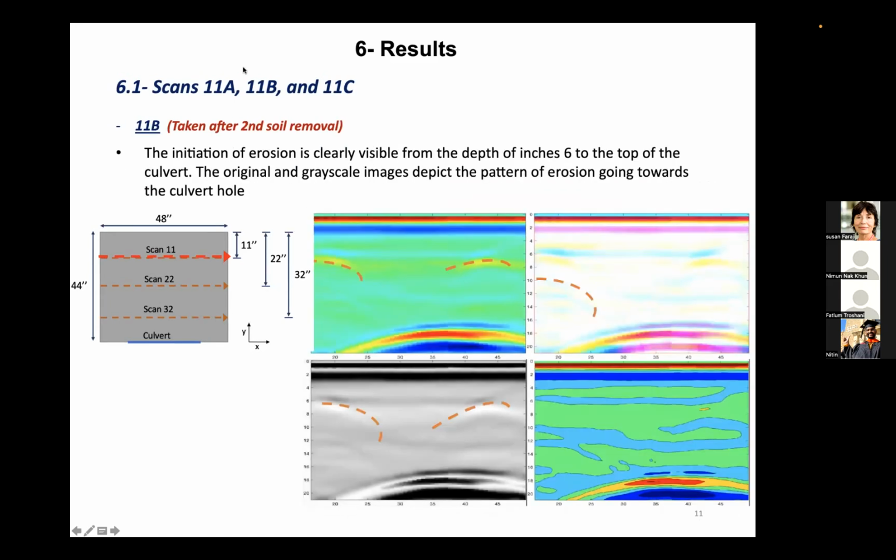For scan 11B, which was taken 14 days after the first scan, right after the second soil removal, you can see the initiation of erosion clearly visible here and here and here, as also depicted by the contour image.